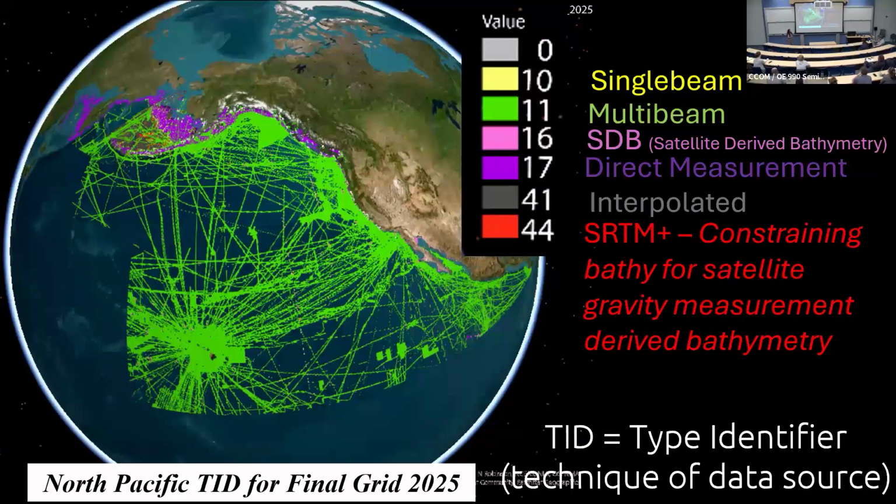And so now I'm going to try to describe this thing that's called TID. This is one of the main products that comes with each GEBCO grid. You get a bathymetry continuous surface, and you get this thing called TID. TID means type identifier. So it's basically the technique of the data source, of how it was generated. In this map I made number 10 yellow, that's single beam. Number 11 is multibeam, so you can see we actually have substantial multibeam coverage. It's counted in the statistics for this area.